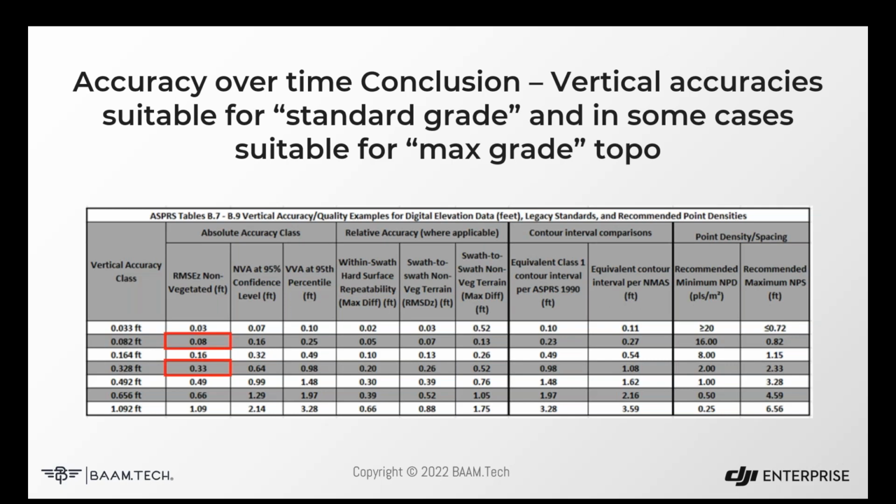You can see that we are consistently, for all those projects, getting an absolute accuracy greater than the requirement for that quote standard grade mapping that we defined. And oftentimes we're getting better than this quote max grade. So not only are we achieving the accuracies we want to produce the products that our customers want, but we're doing it consistently, which is very important for these types of systems.